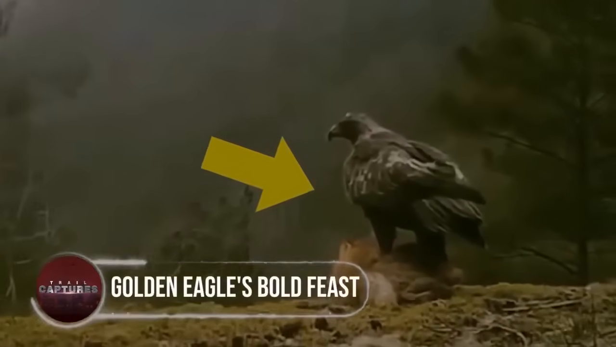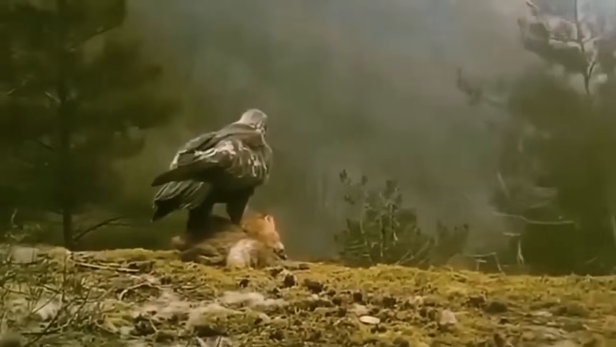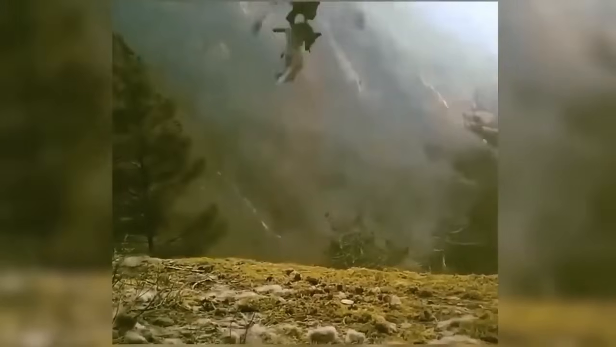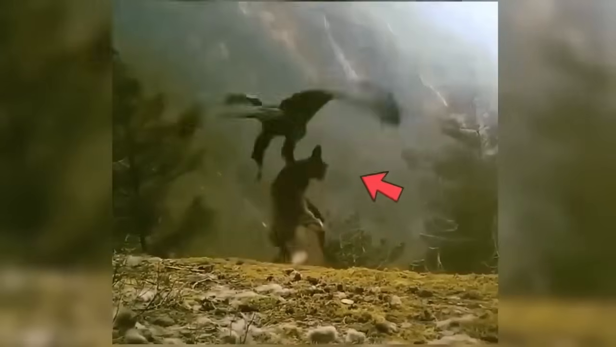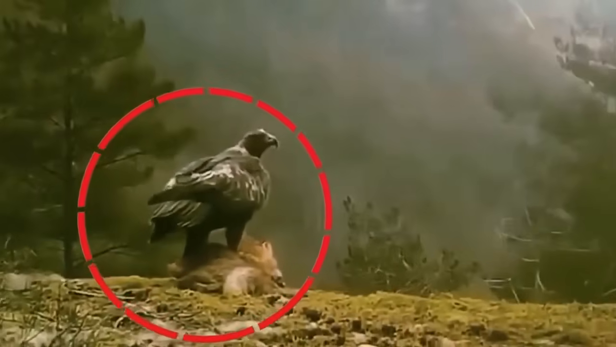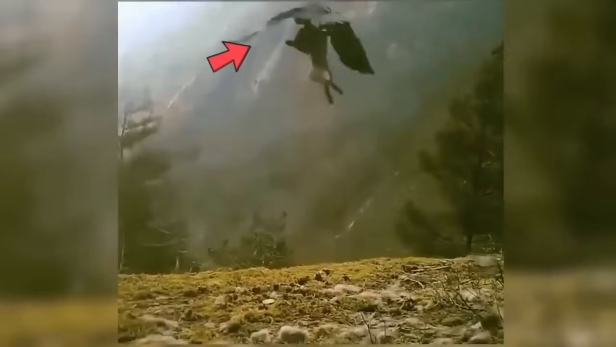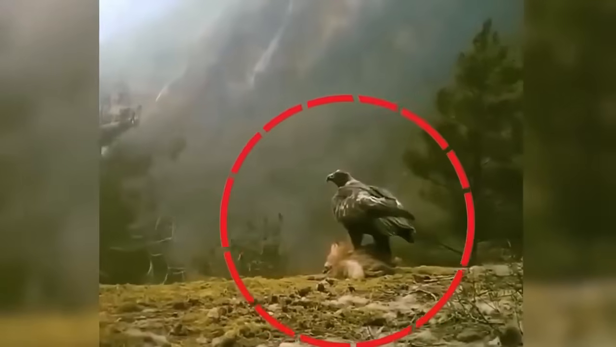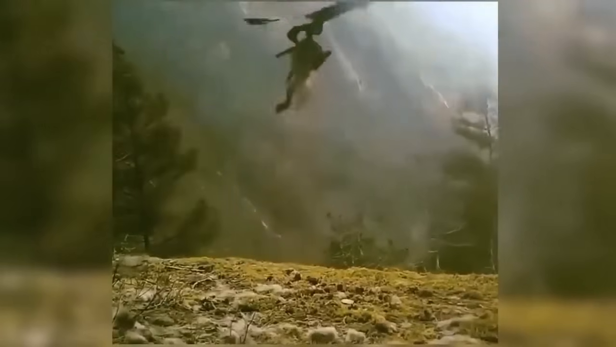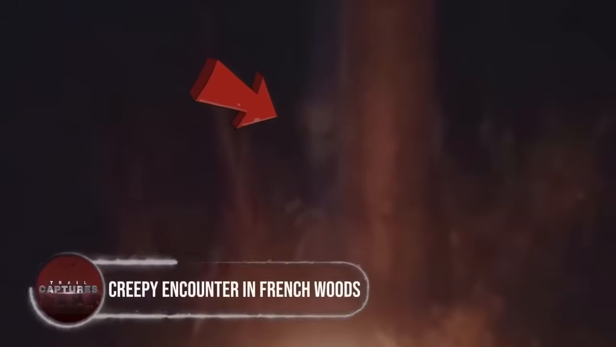Golden Eagle's Bold Feast. With awe and wonder, a trail cam captured the remarkable strength of a golden eagle as it took flight with a fox firmly grasped in its talons. The magnificent raptor demonstrated its hunting prowess, showcasing its ability to overpower animals larger than itself. Though the feat was extraordinary, the circumstances were unique, as the fox had already succumbed to its fate, making the eagle's meal relatively effortless.